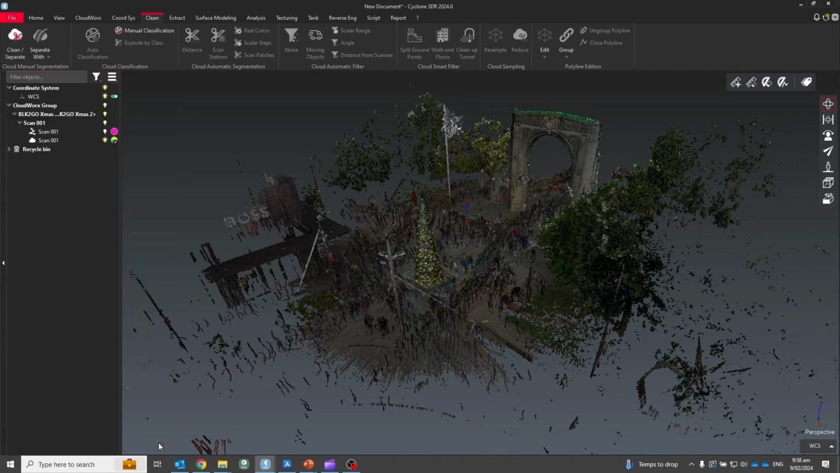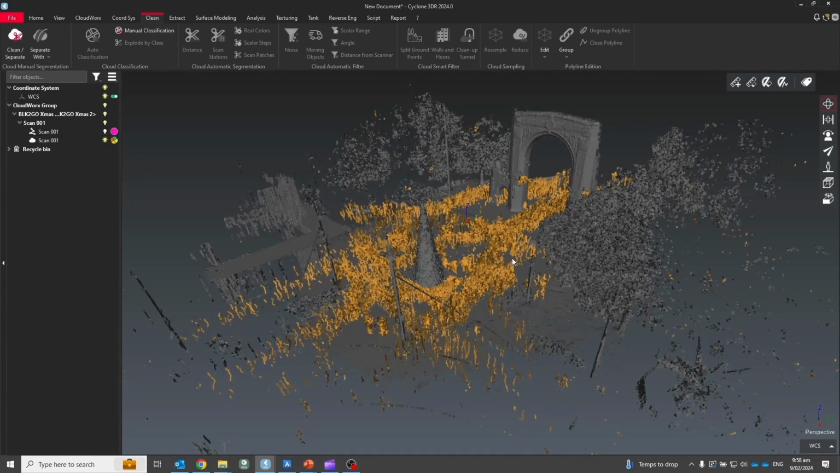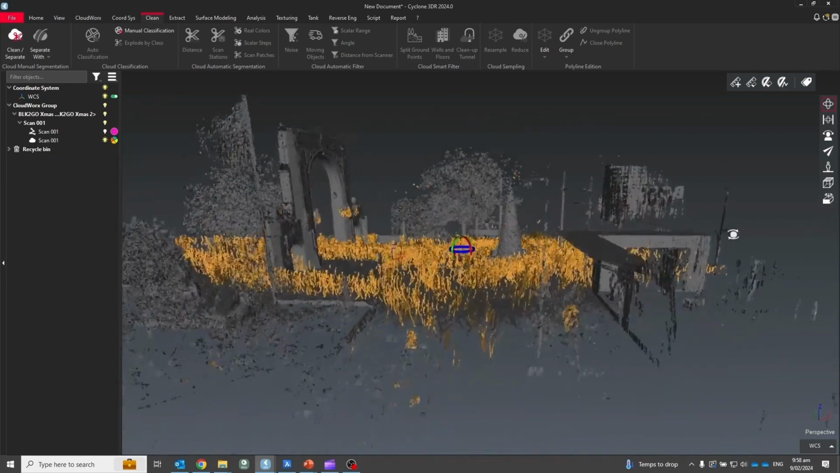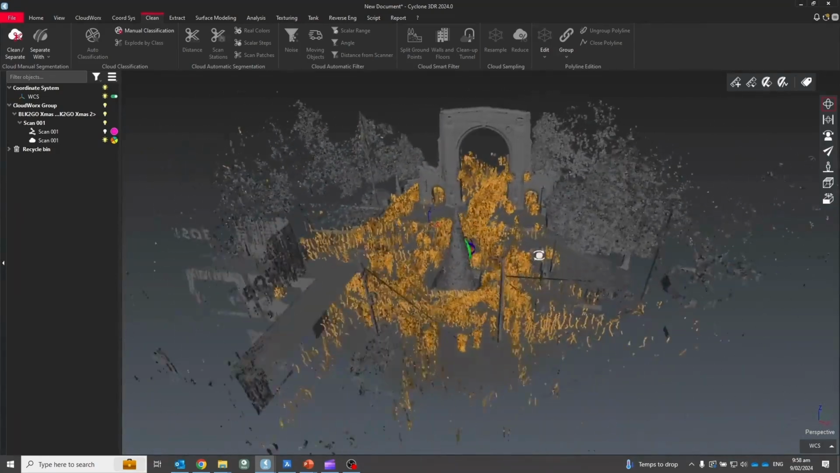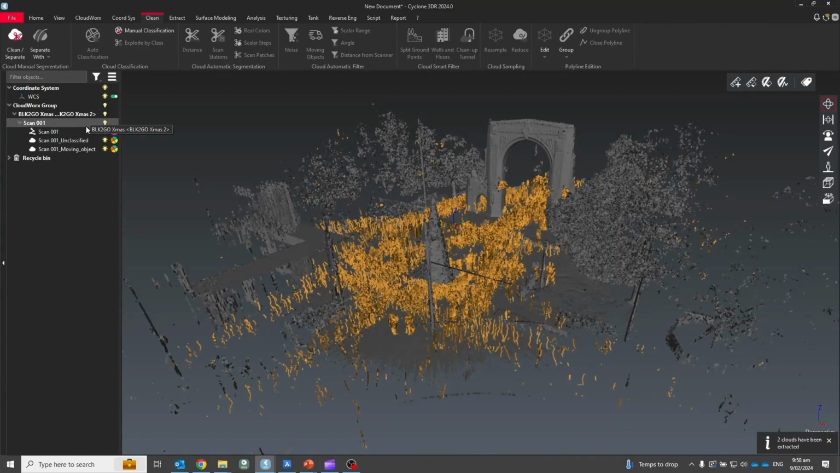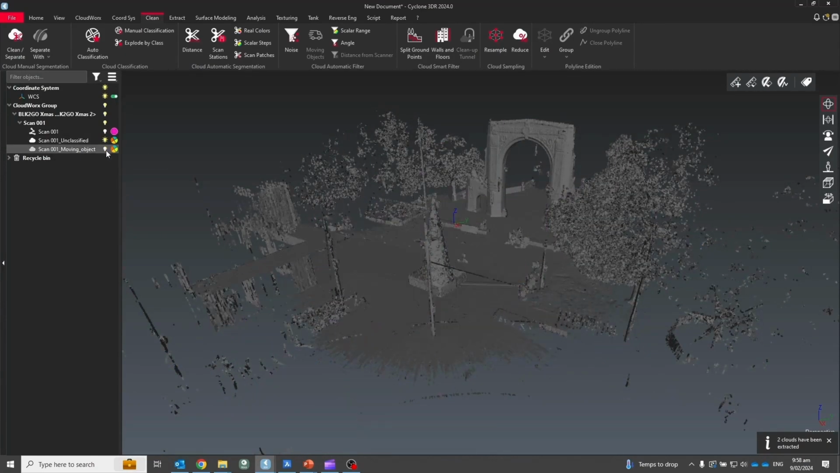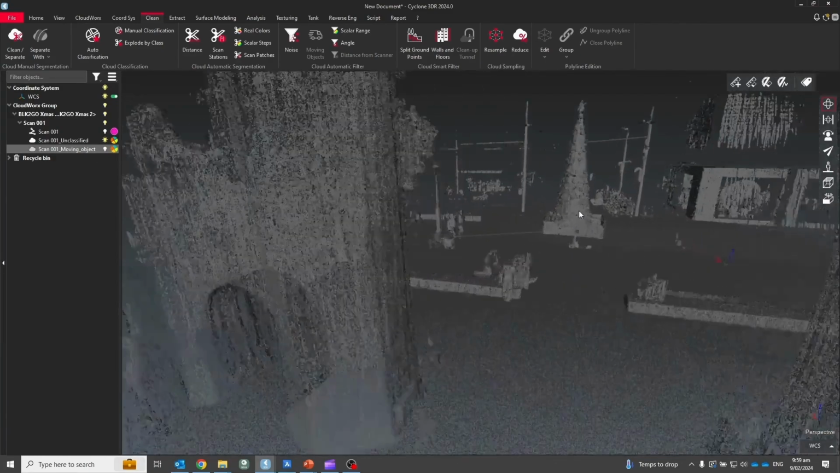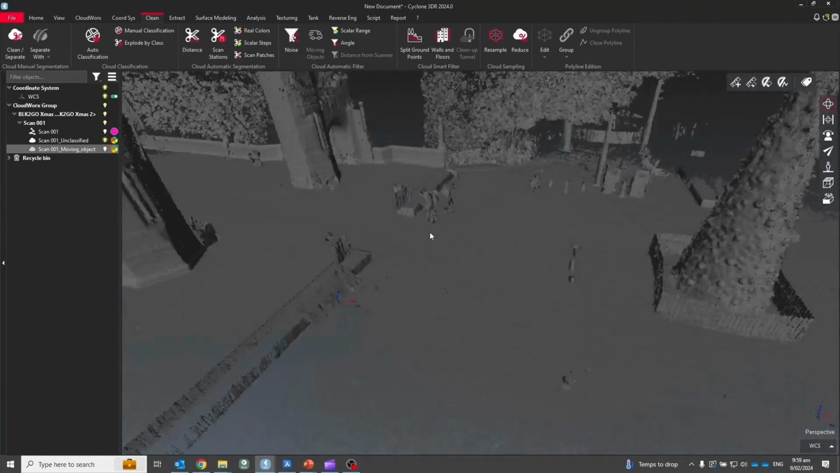So I'm just going to cancel. But after that is finished, you can then go into the representation and switch from real color to classification, and you can see the result of the auto classification. And it's done a pretty amazing job at isolating all of the moving people from the static objects in the scene. So here you can then explode by class, and that splits the point cloud into the two classes in the classification, the unclassified and then the moving objects, which we can then delete or turn off. And you're left with a nice clean data set ready for some further extraction or for creating a nice clean visualization.